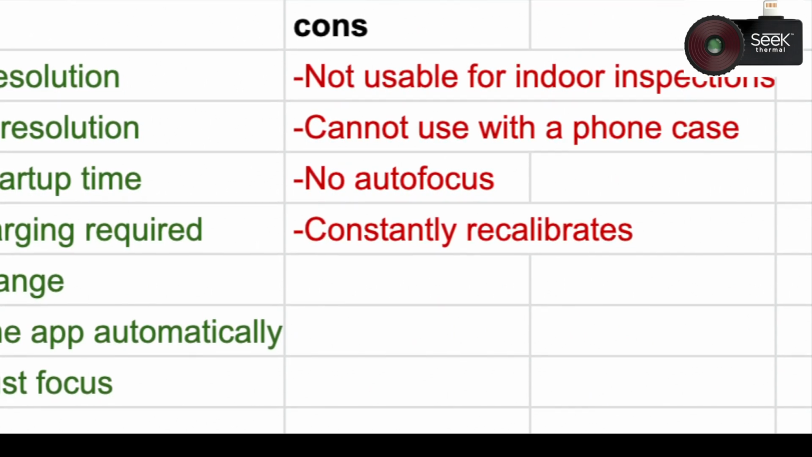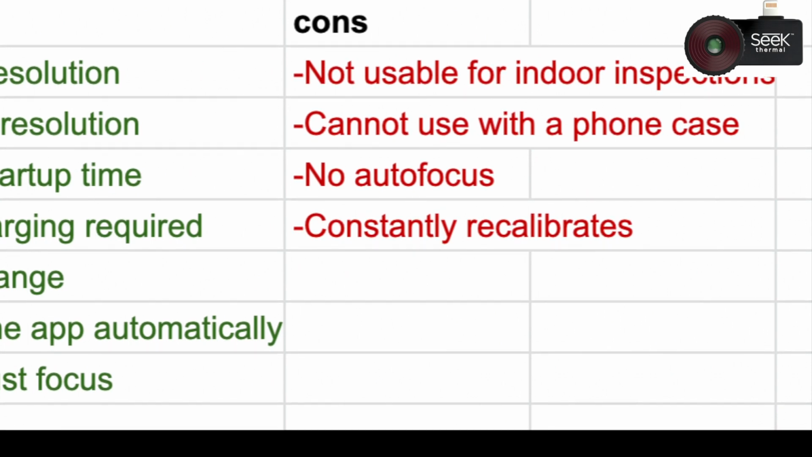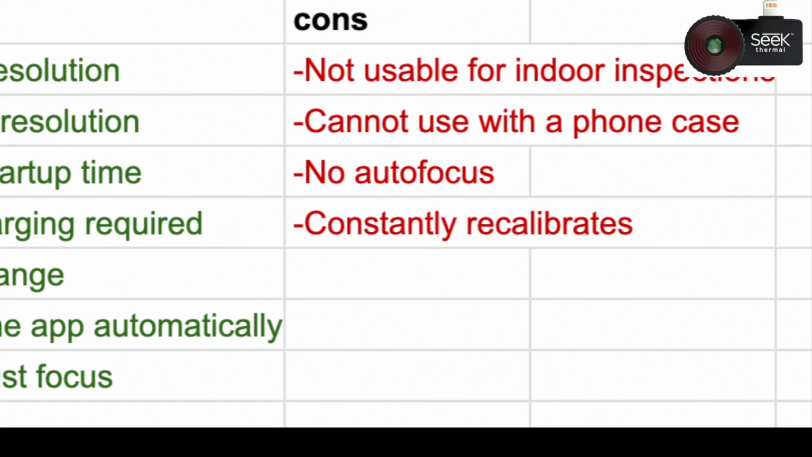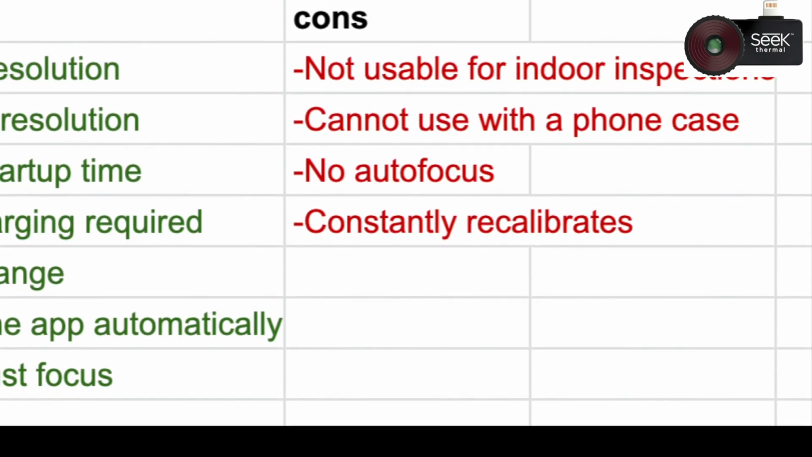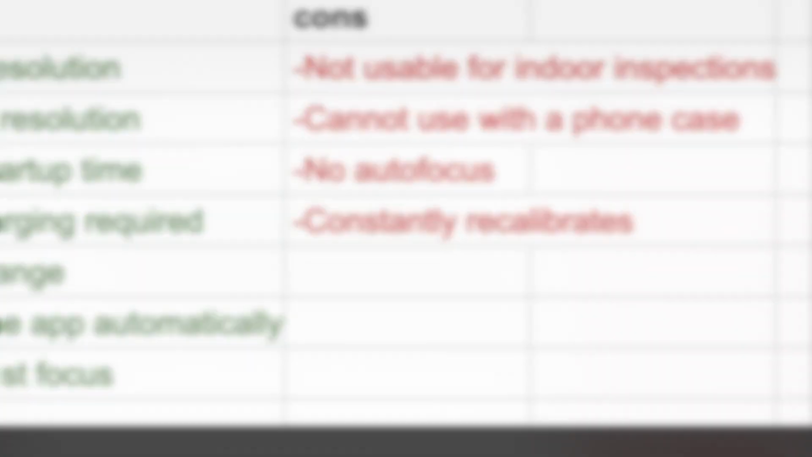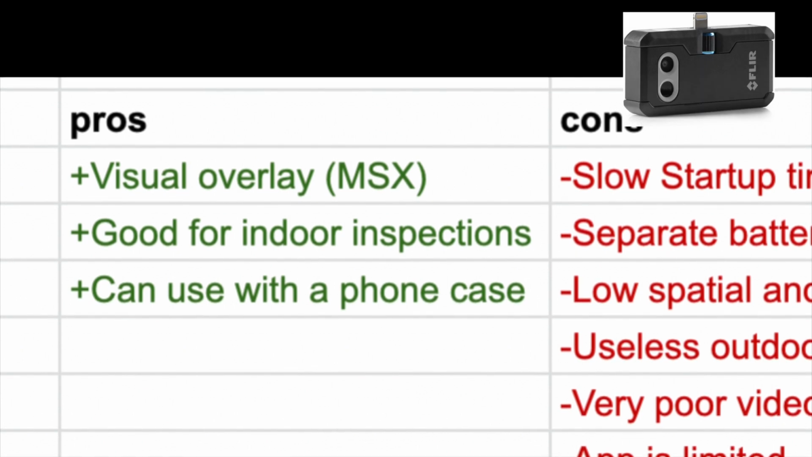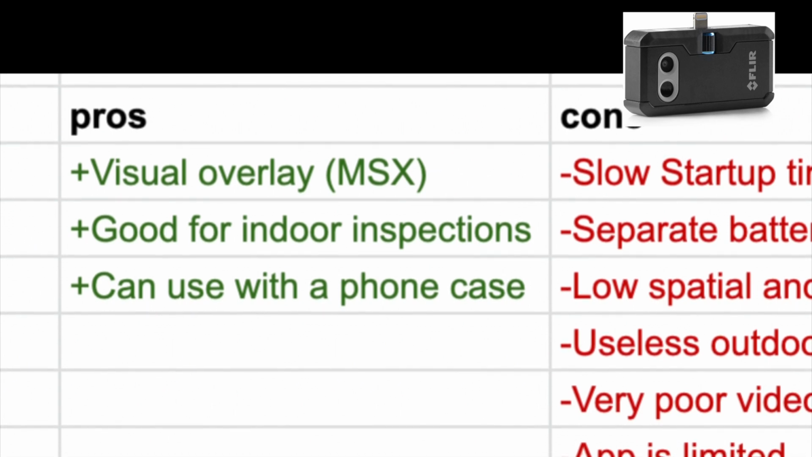Also, because of this constant stuttering and recalibrating, it's difficult to focus it, because as you're adjusting the focus, the camera would stop for a couple of seconds and then continue, so you might overshoot the subject when you're focusing during that recalibrating time.